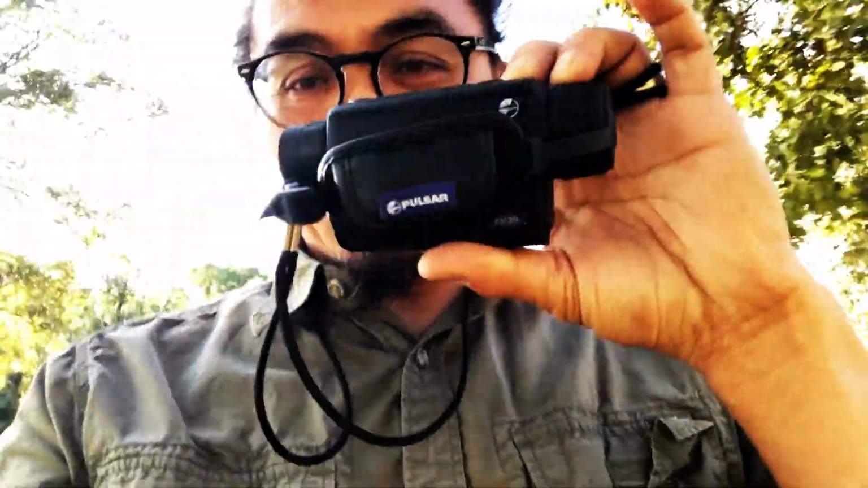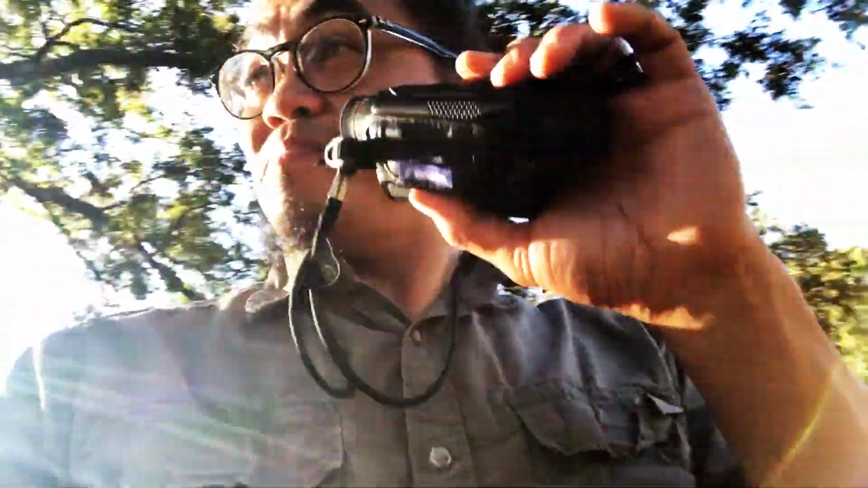Absolutely love the size of this monocular. I put my own little string on here so I don't have to hand hold it the whole time. Can't wait to boot this up.